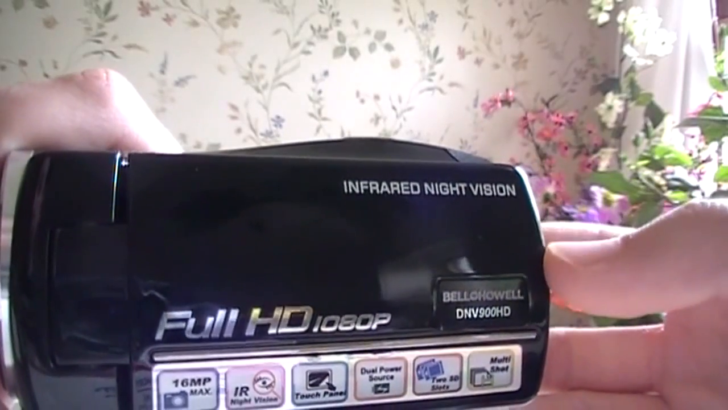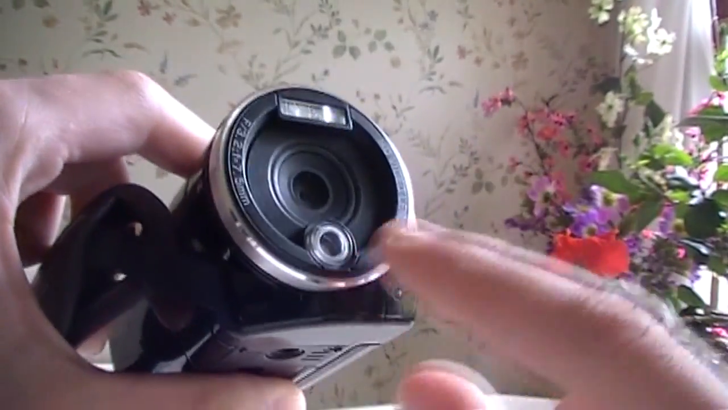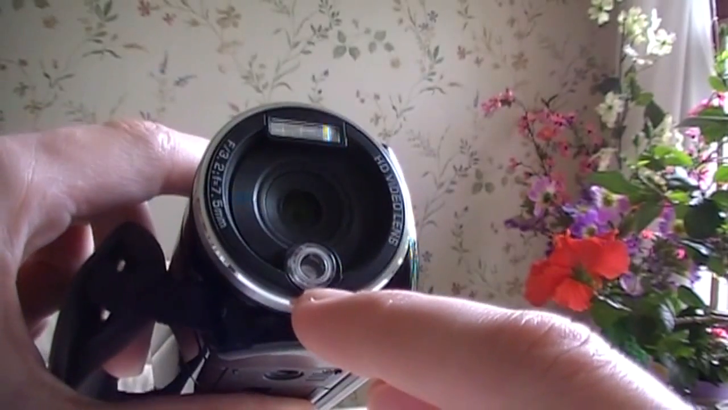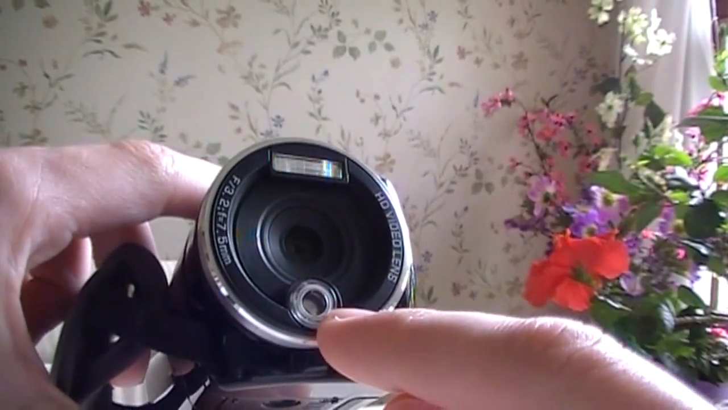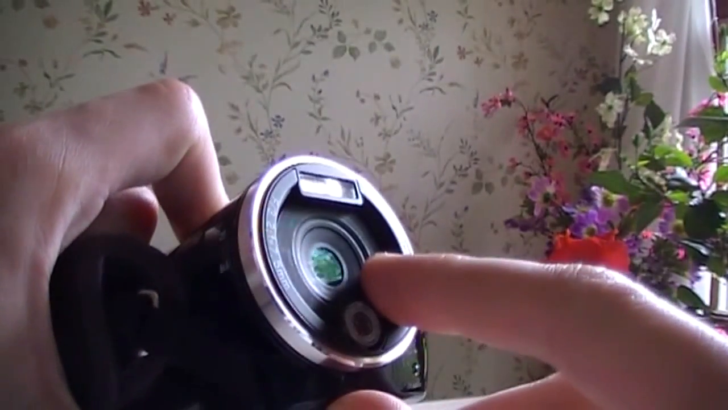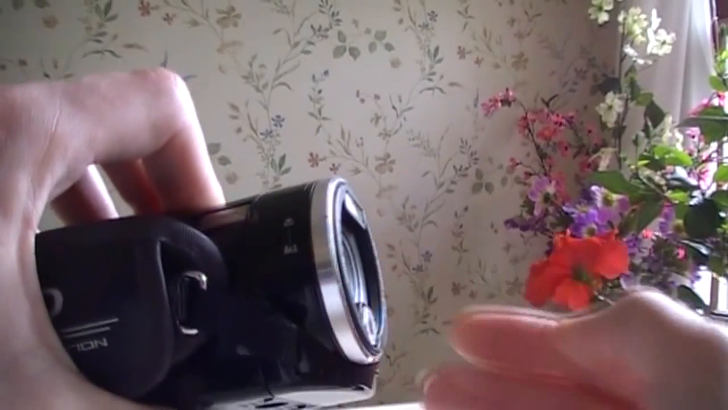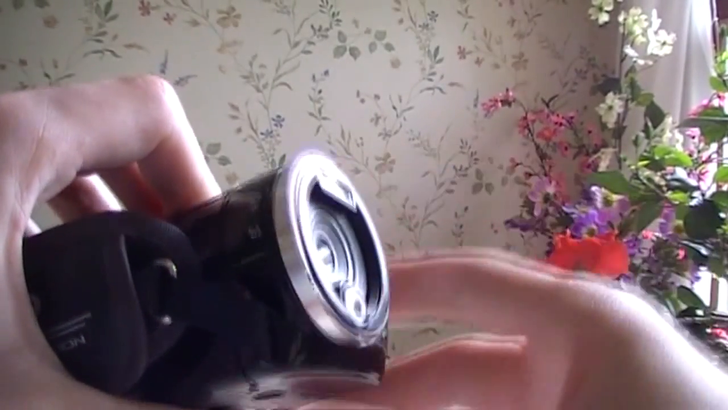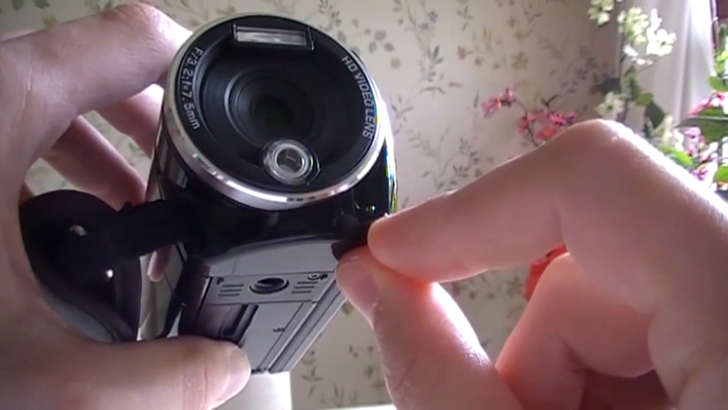Now, of course, the infrared night vision is going to be the main reason anyone is interested in this model. On the front here, you can see the infrared illuminator LED, and on top is the flash. There is no visible LED, only infrared. And there's the little fixed focus lens. You get an adjustment for either close-up focus or more distant focus. And also on the front is a little red LED that flashes when it's recording.